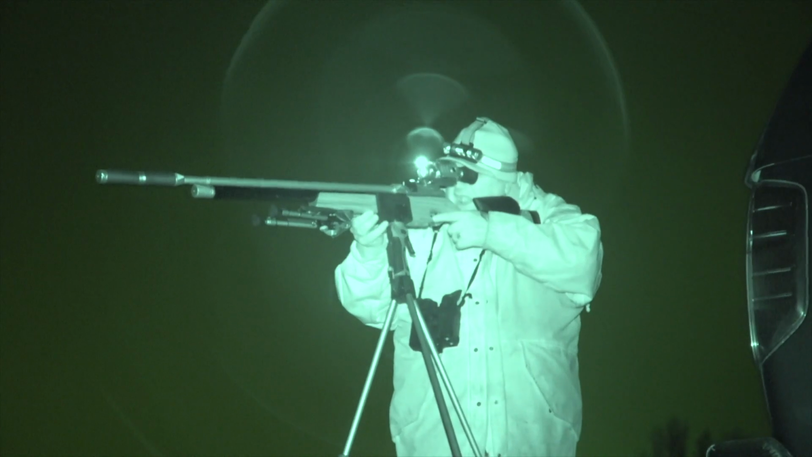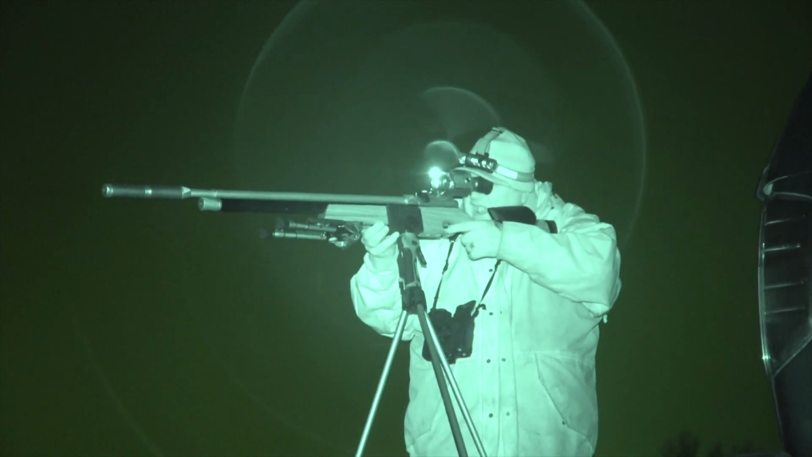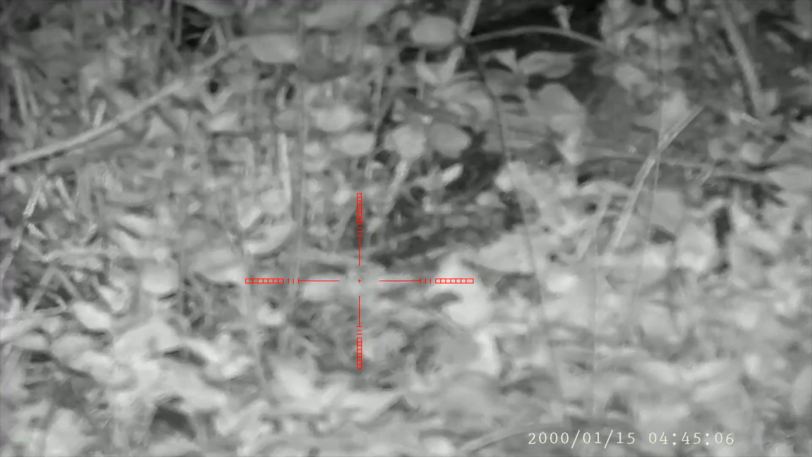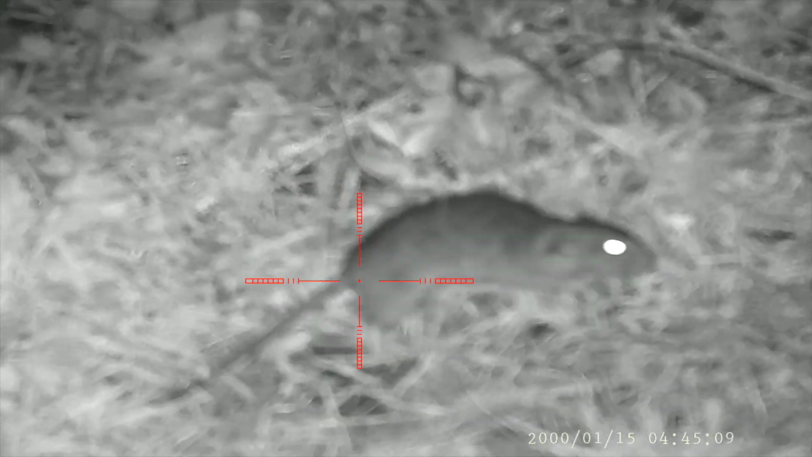Right, it's time for Dwayne to christen his 510 and 008 combo. That sound, it never gets tiresome.